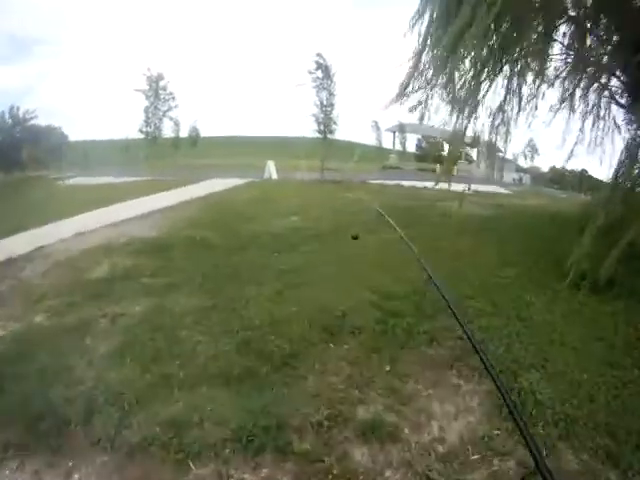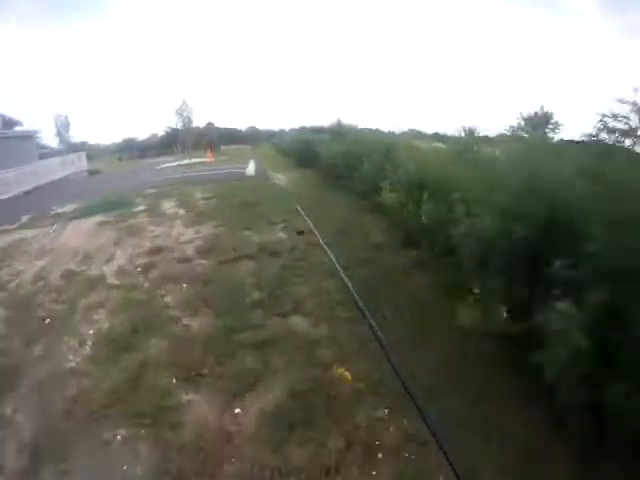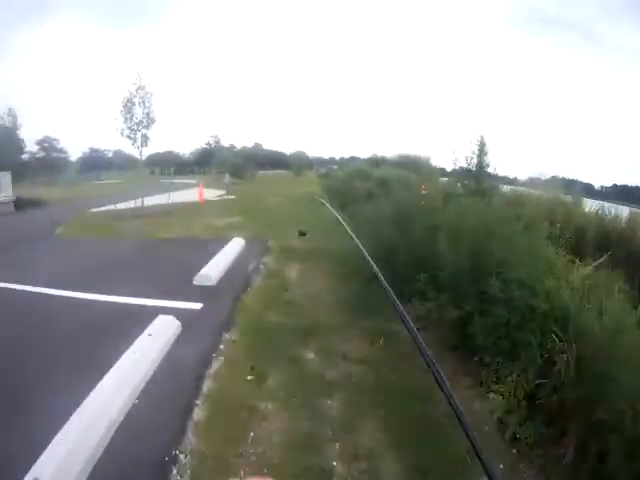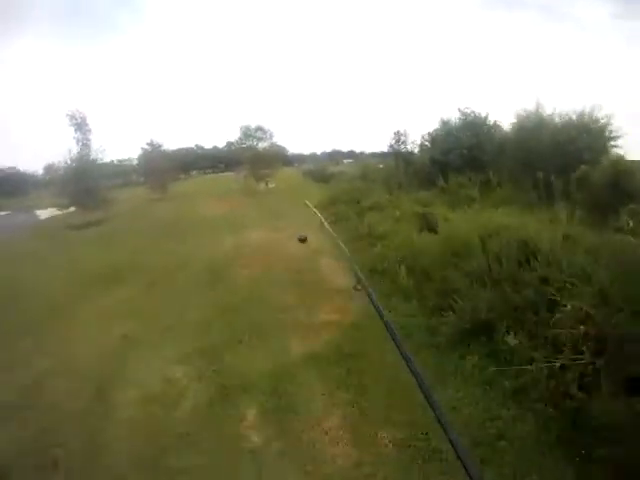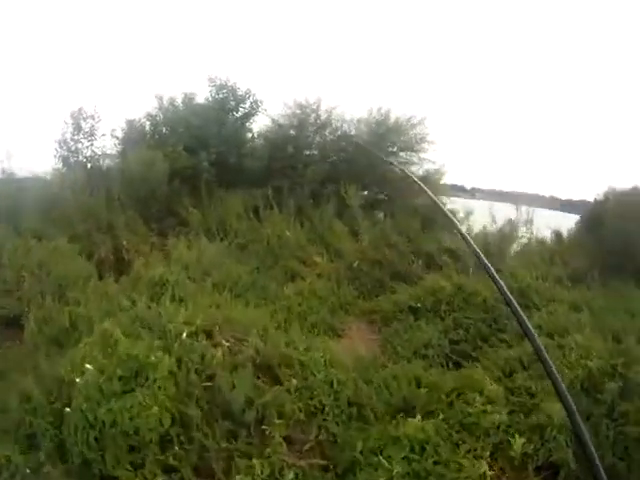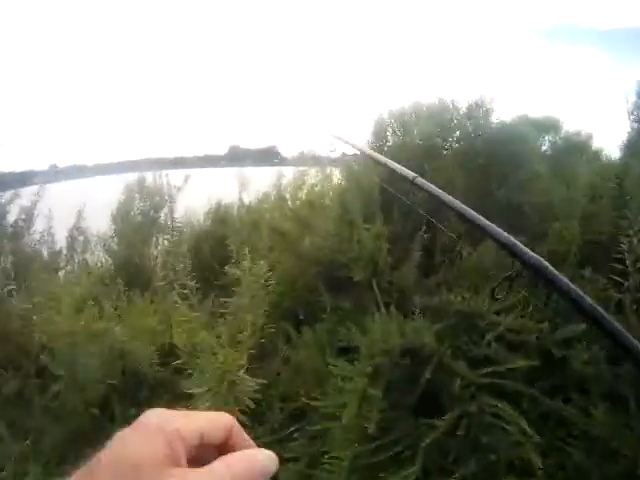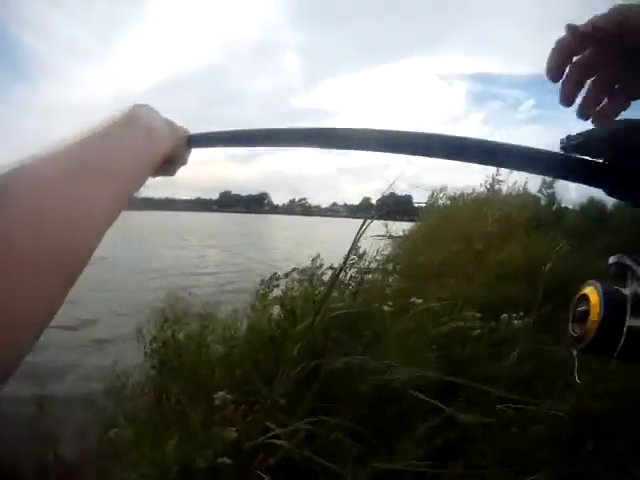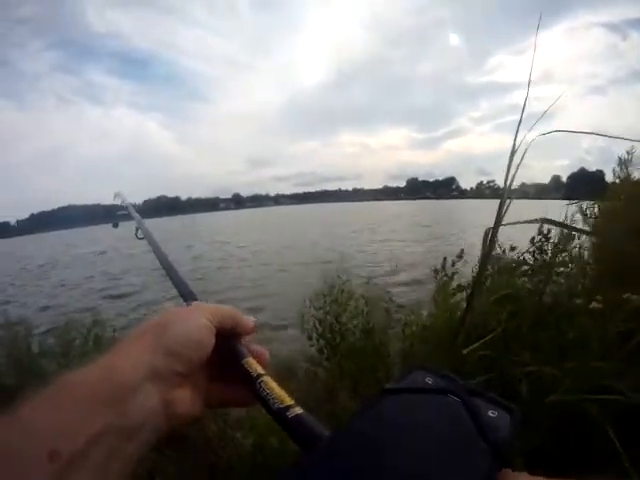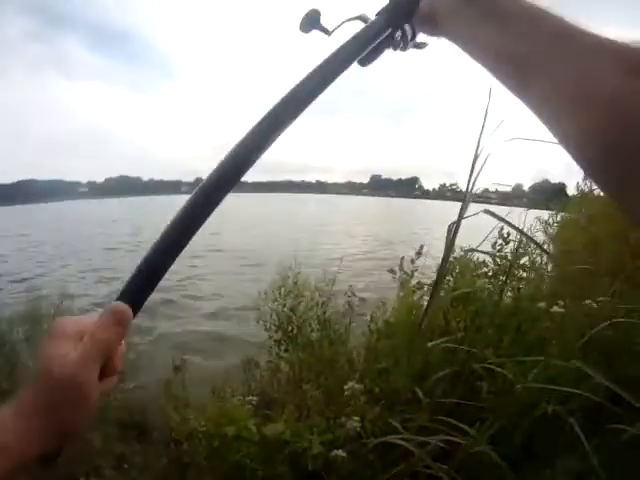Walk on to the next spot. Now let me just try one straight out and see what I see.